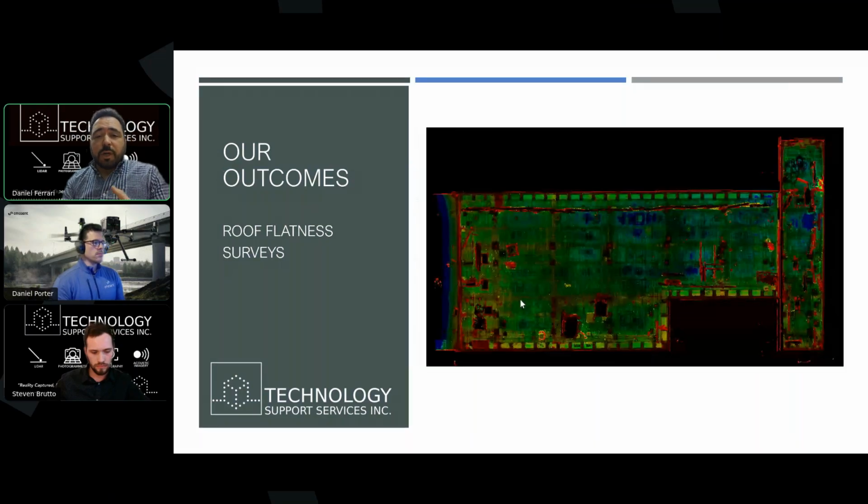Before they actually started ripping the roof off, we scanned it for them. And we created a very similar sort of topographic view to what we saw on the previous slide, but for this entire area. This is a very large roof. If I remember correctly, it's over 100,000 square feet. But we were able to very clearly and accurately identify all of the areas where the roof was deflecting. The roof deck, I should say, was deflecting.